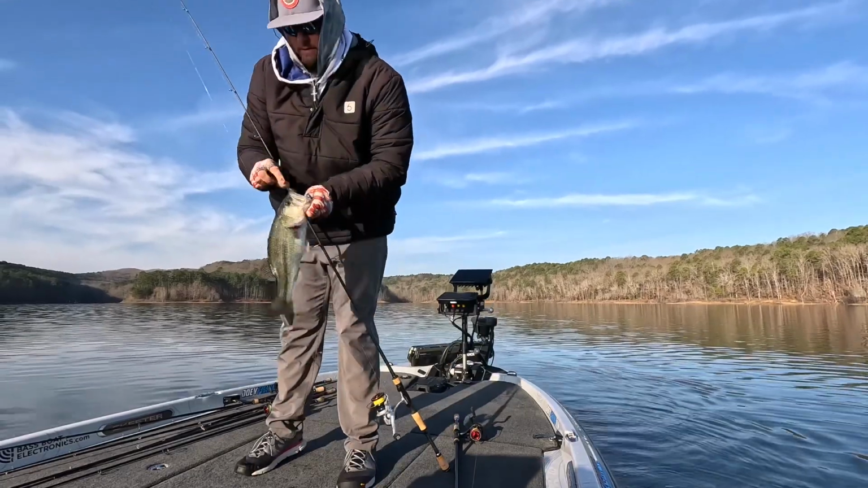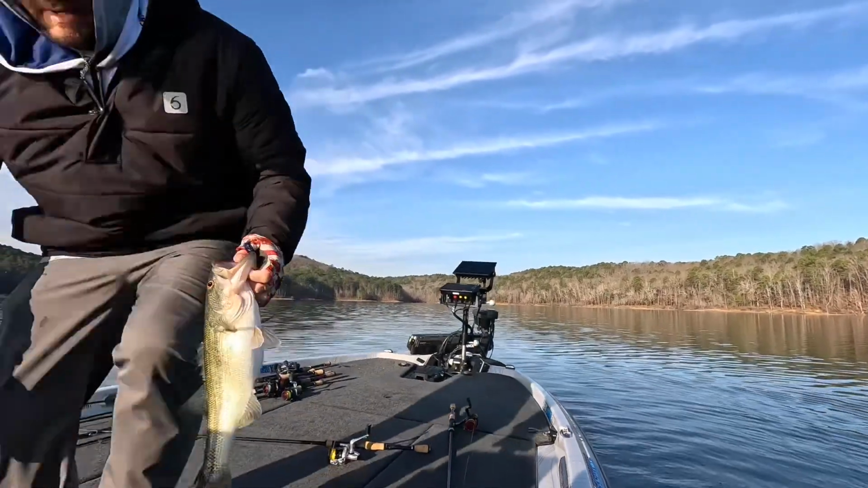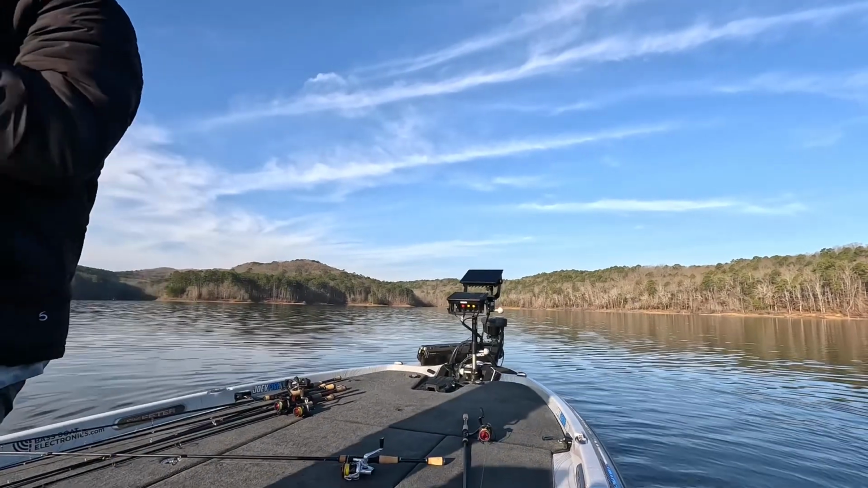Finally landed one of these suckers. Golly. Lost some dang big ones, but thankful for what I got.